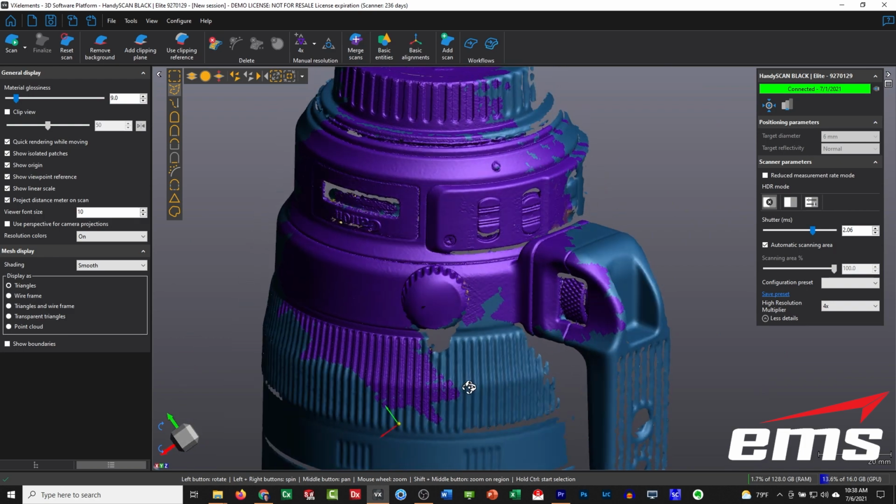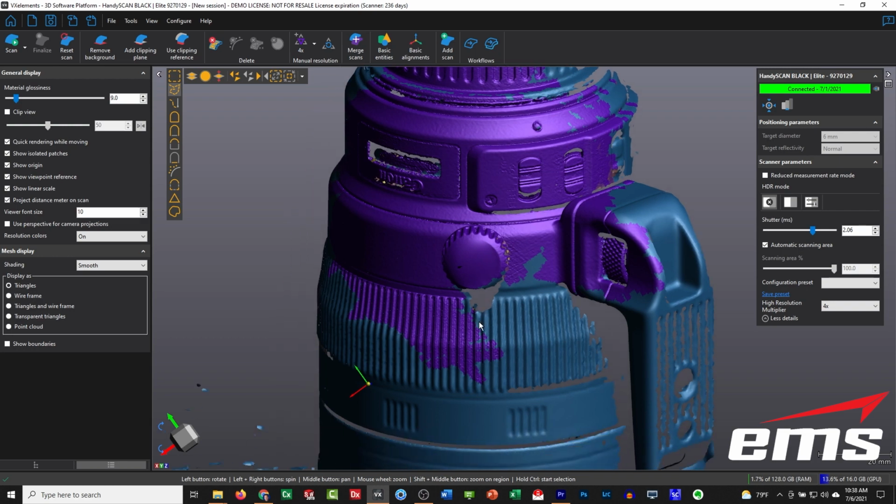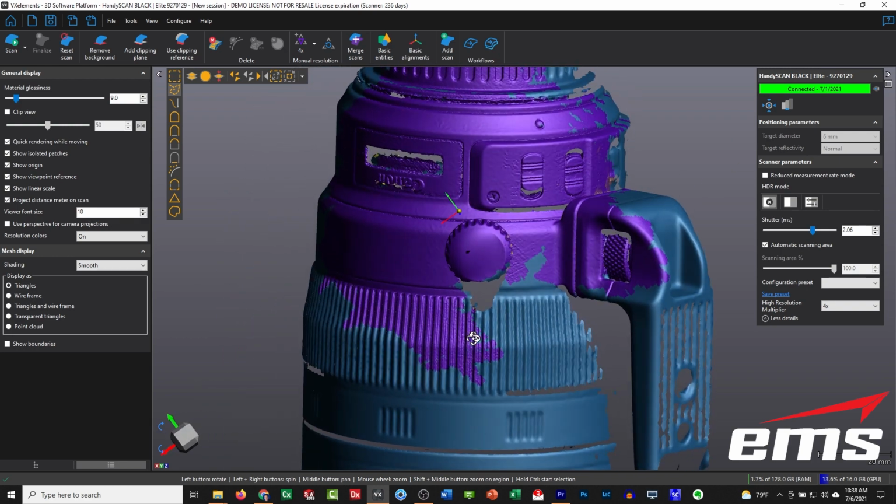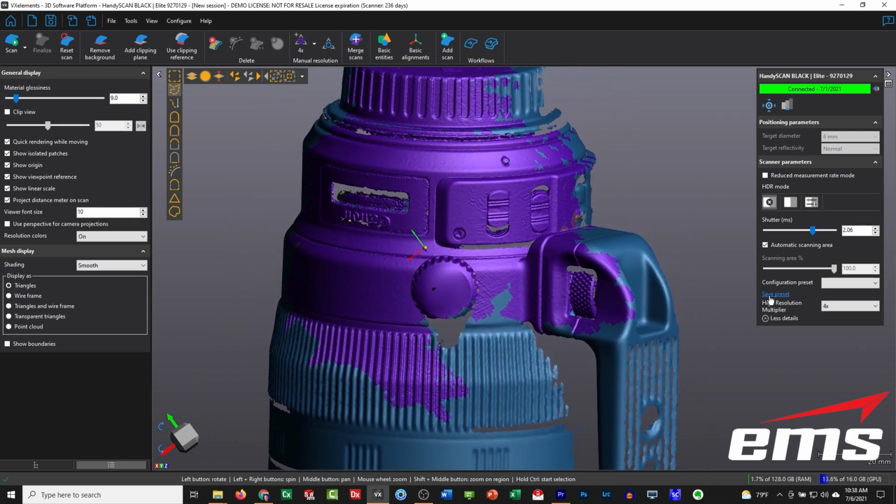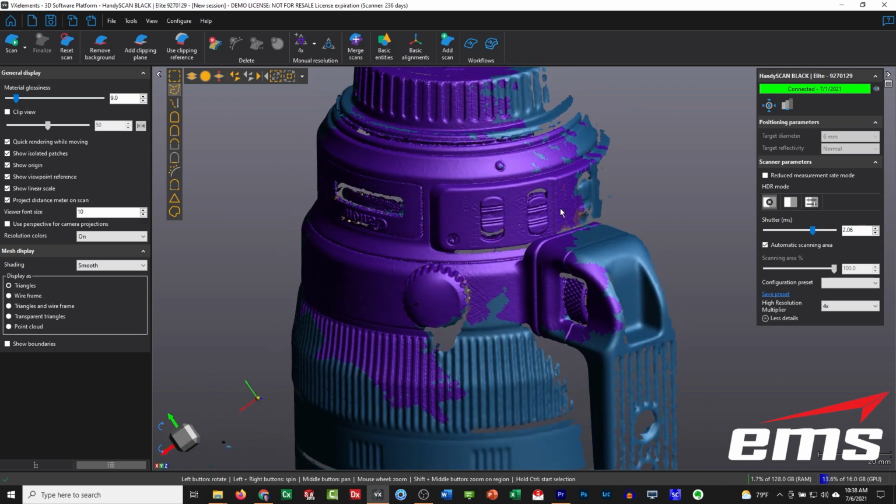So this is really slick on the fly. Maybe you're scanning something that doesn't have a lot of detail, but then there's a couple areas that you really want to get some high detail. You just double click the button, grab those areas, and you're basically doing it on the fly as you go. So that is the on the scanner method to the Smart Resolution command.